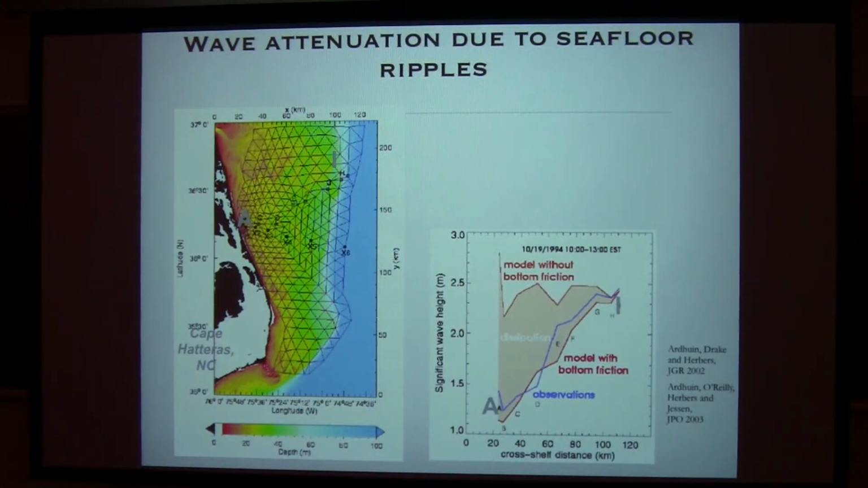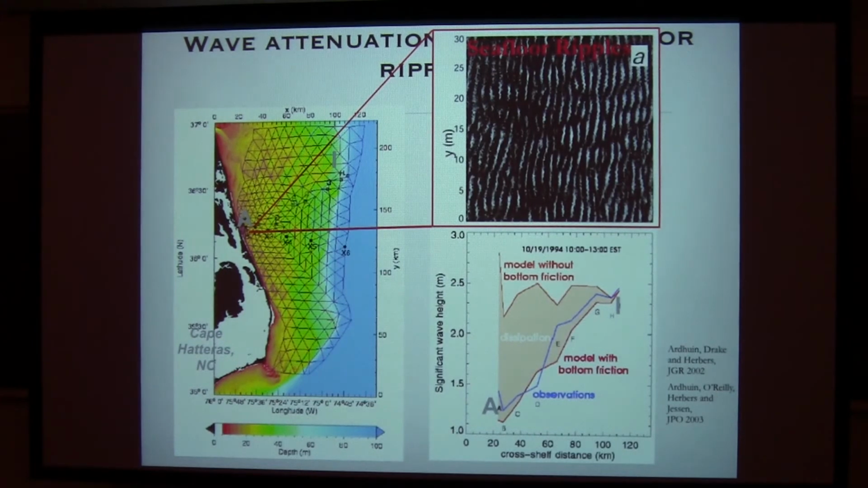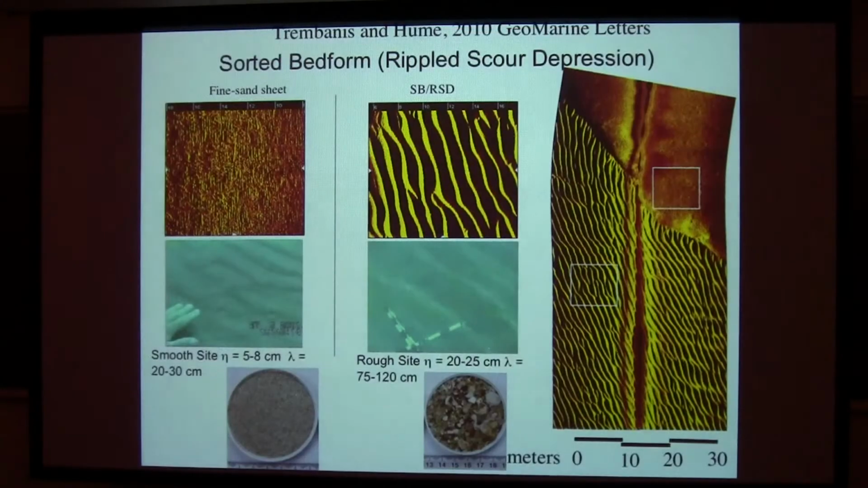Just to give a modeling reason for this, the Navy did a project off Duck, North Carolina, and they looked at trying to model wave transformation across the shelf. And here's what they observed, here in blue. If they didn't include bottom friction, the results weren't satisfactory. They had to include bottom friction. And that bottom friction in the inner shelf, where you have an overlap between the surface and the bottom boundary layer, the inviscid core is gone. You have a frictionally dominated system. A lot of that roughness can come from seafloor ripples. So there's been a lot of work to try to predict, forecast and understand bed form dynamics.